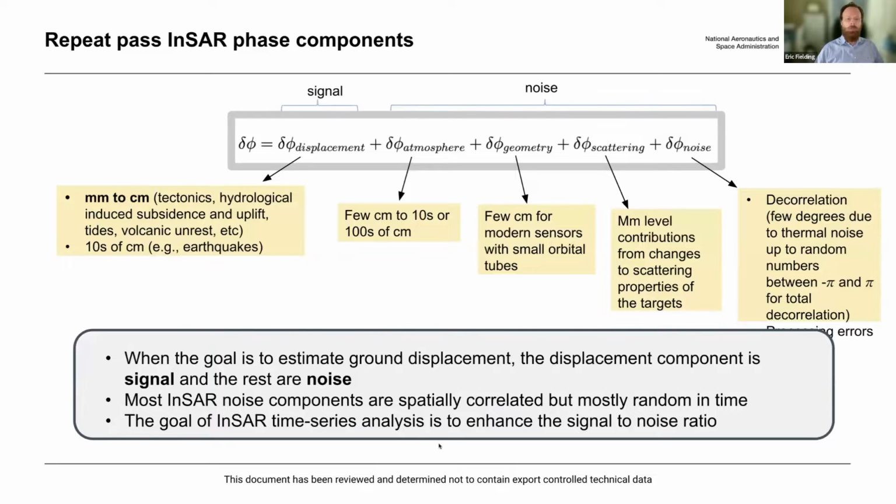So the key thing is that the displacement that we want to measure is, in most cases, on the order of millimeters to centimeters. Sometimes for earthquakes or volcanic eruptions, there's tens of centimeters or even meters of displacement, in which case we don't really need time series analysis.